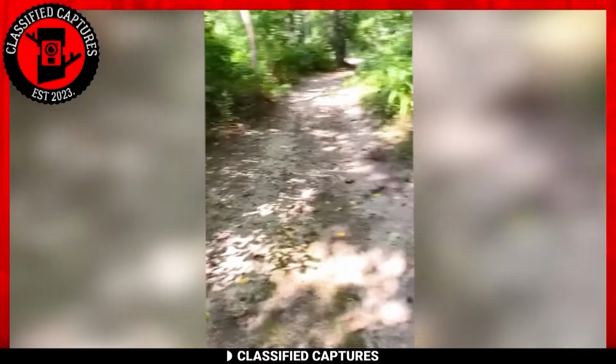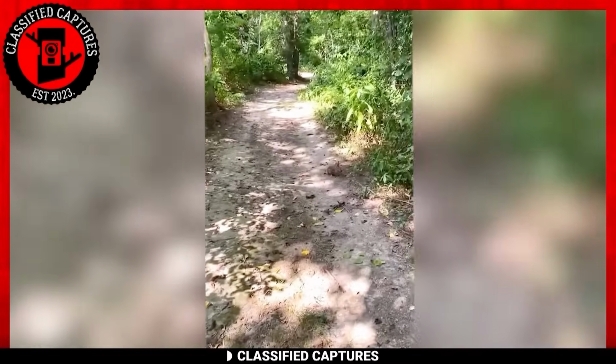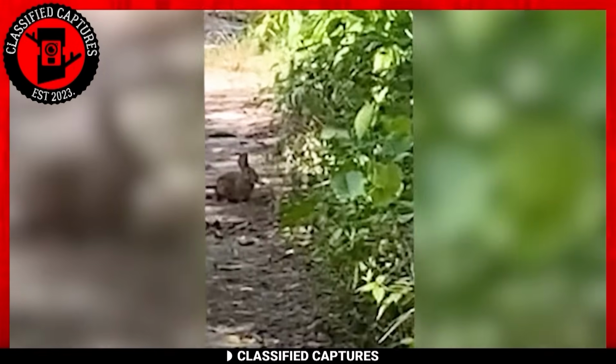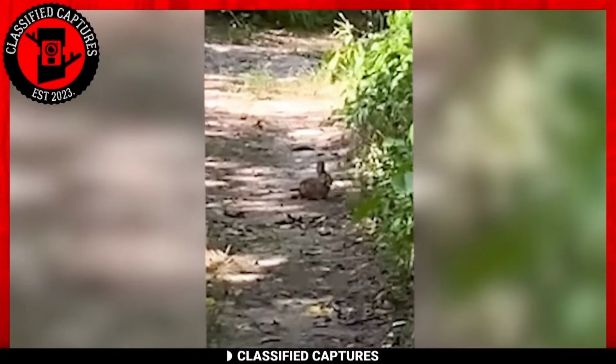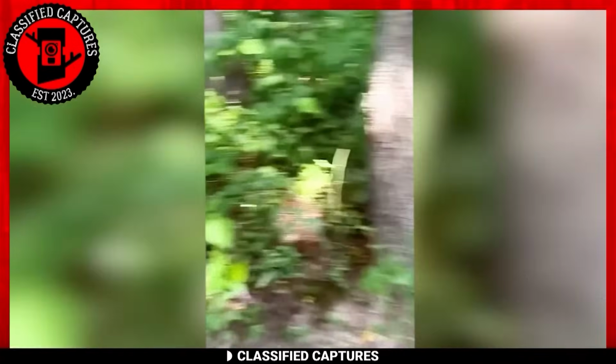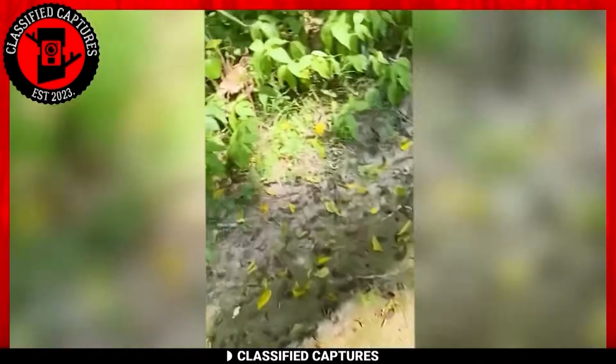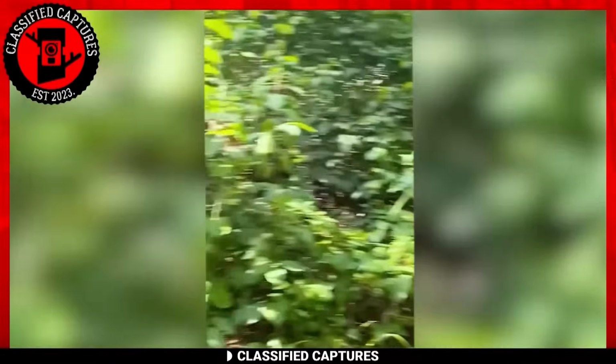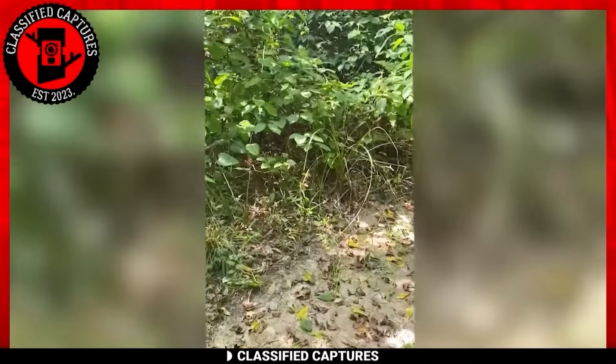Entering a remote stretch of the trail, a small rabbit graces his path. Swiftly zooming in with his camera, he pauses, captivated by the serenity of the scene. Regrettably, this tranquil interlude is abruptly shattered. A growing unease takes hold, gnawing at him without a clear cause. Resolute but puzzled, he chooses to retrace his steps.